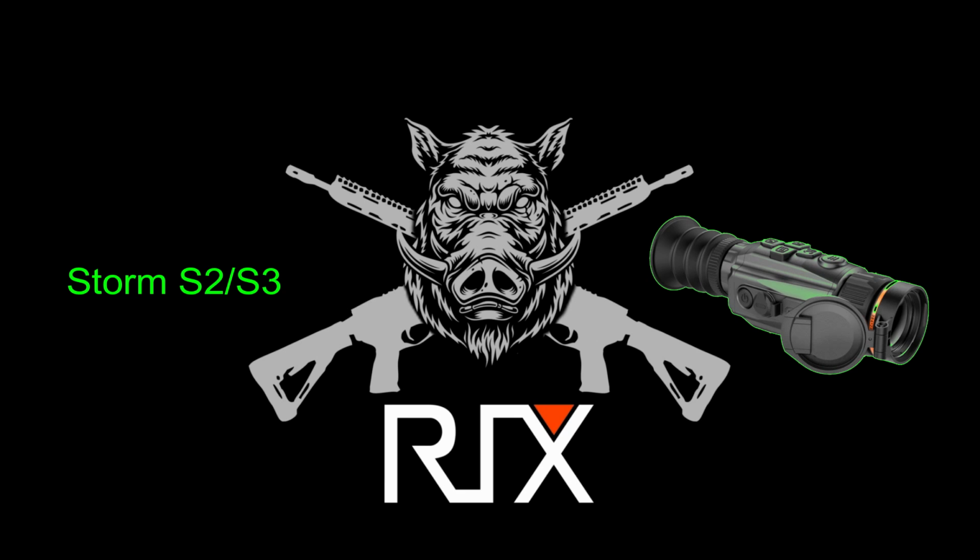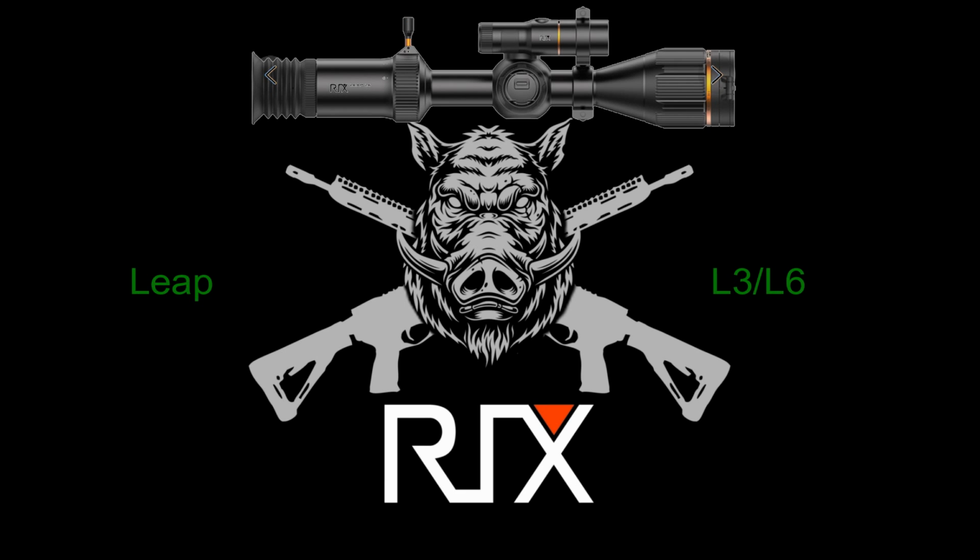Beyond that, the user interface, the layout of the buttons and the menu system, is very logical. Everything makes sense, and it's very easy to operate. I really don't have anything bad to say about this scope. Moving on to Rick's top-of-the-line Leap series, there's the L3 in 384 resolution and L6 in 640 resolution. And to be quite honest with you, I haven't used the L3 nearly as much as the L6, and I've used neither one of these nearly as much as I've used the Storm S3. However, for the money, I would say the Storm S3 is a better budget-minded scope if you're just looking for an optic for hunting purposes.